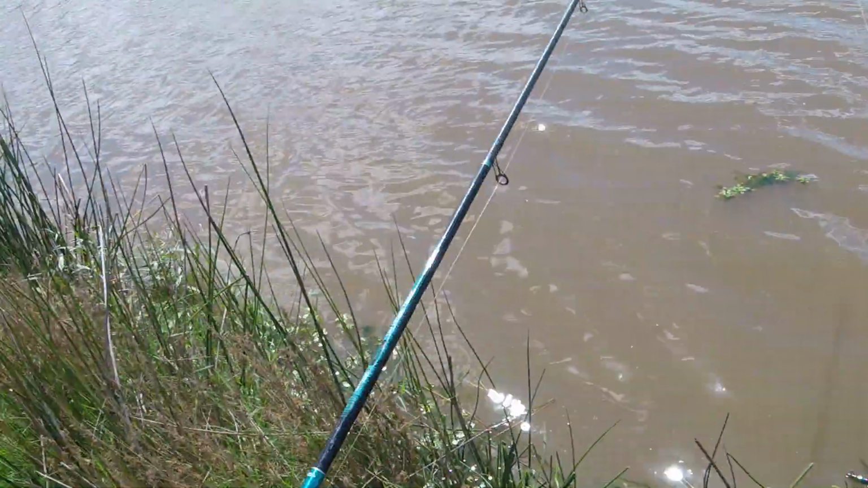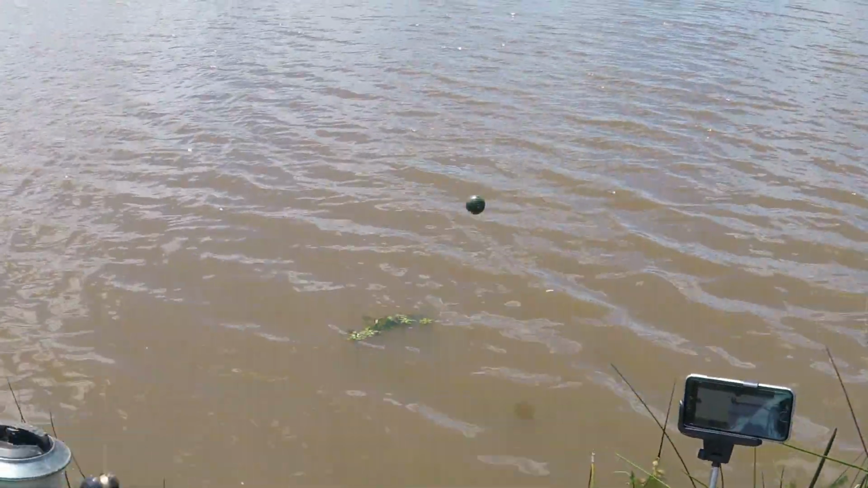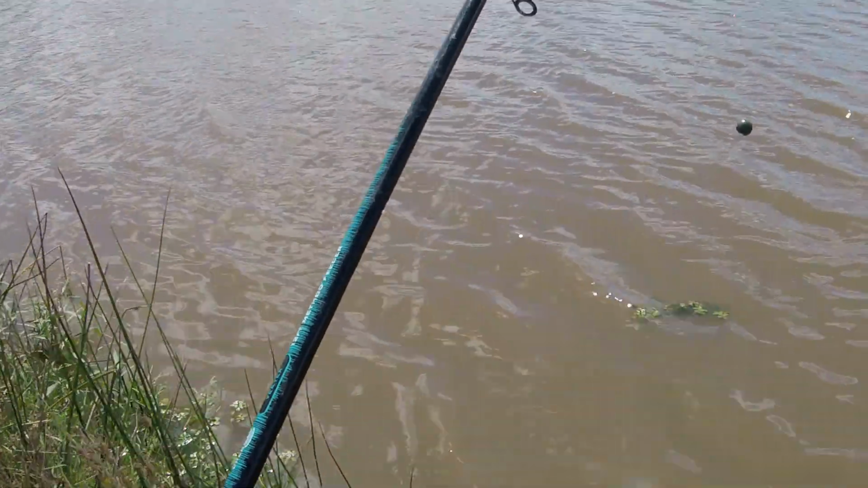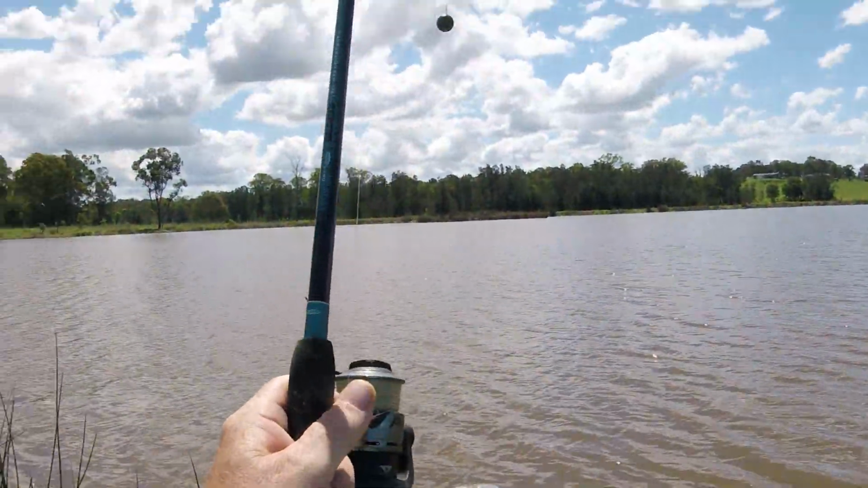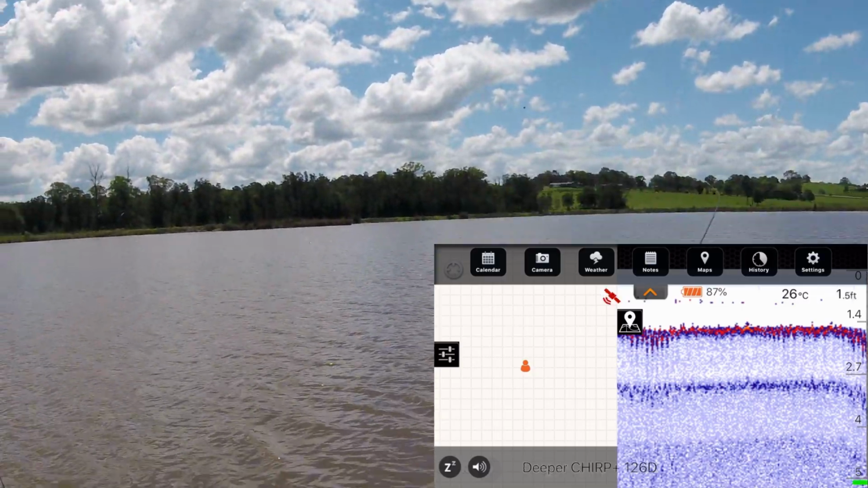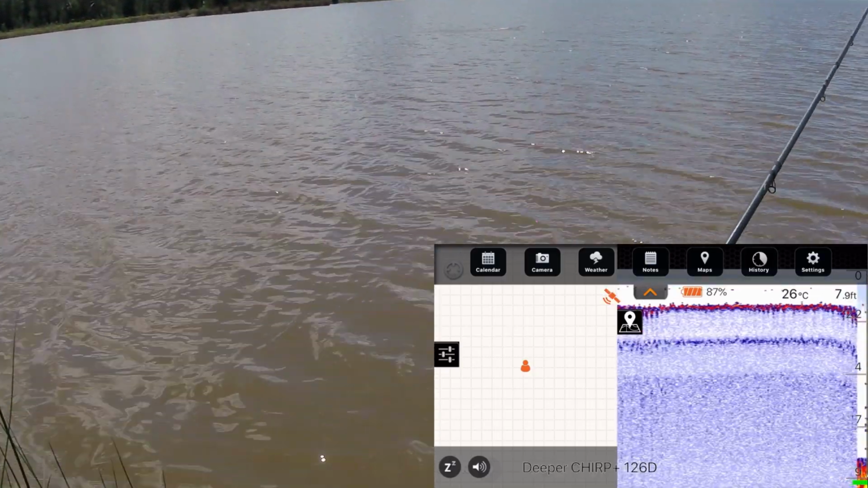Okay, so here we go. 12-foot rod. I'm using 8-pound line, which is Maximus, so that actually probably breaks it more like 10. And what I'm going to do is just give this a gentle cast out. As you see, that works quite well.